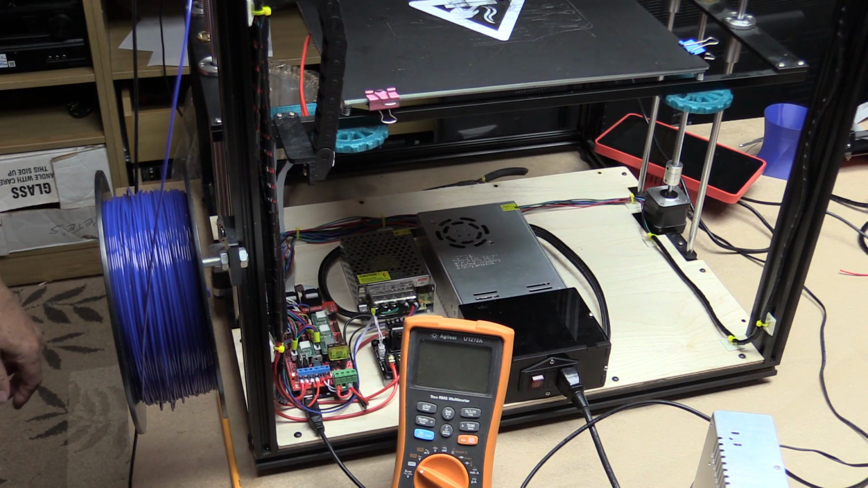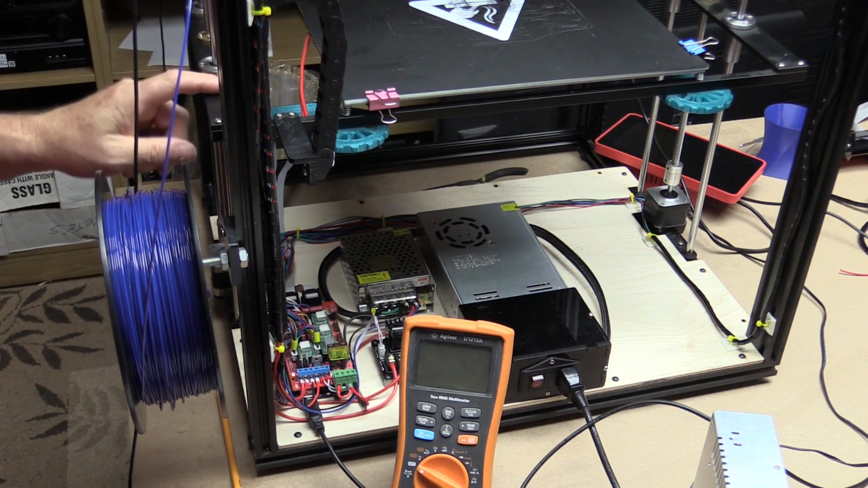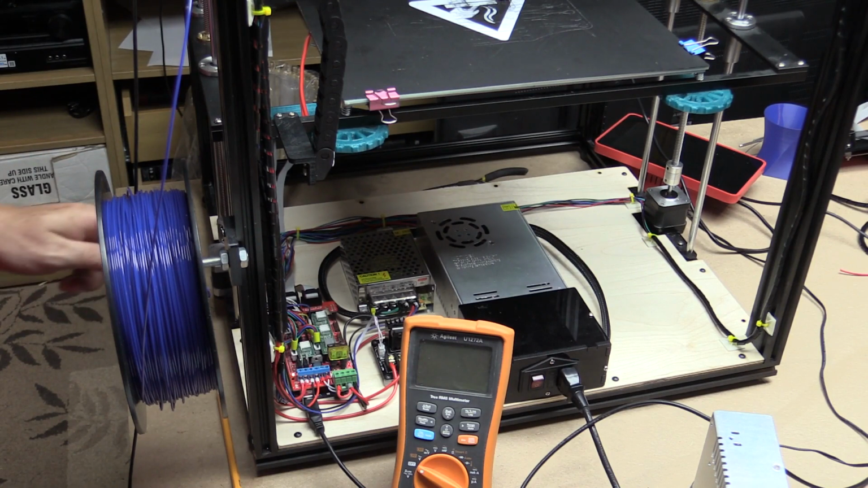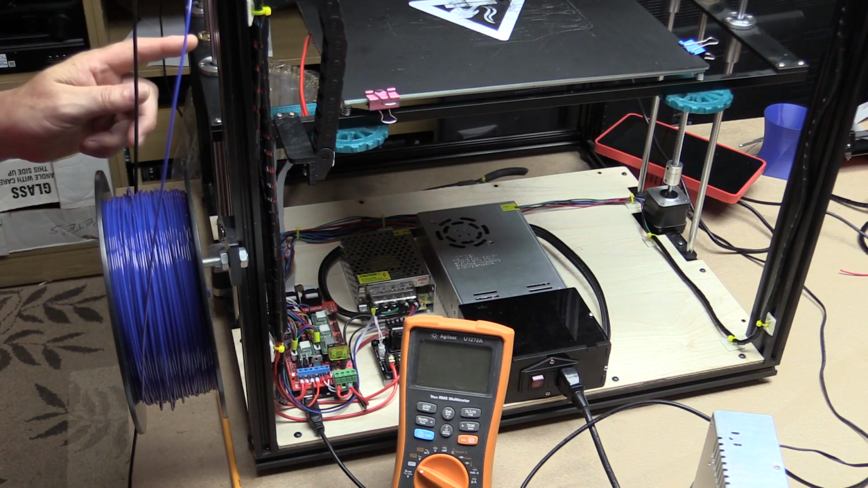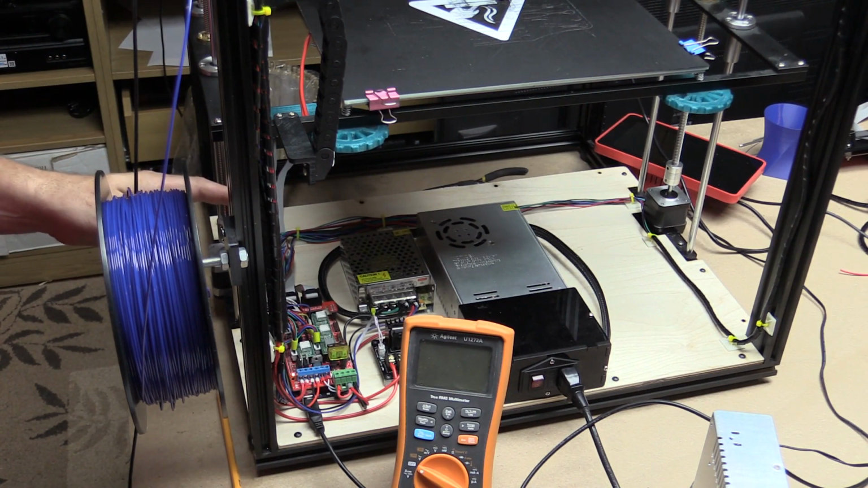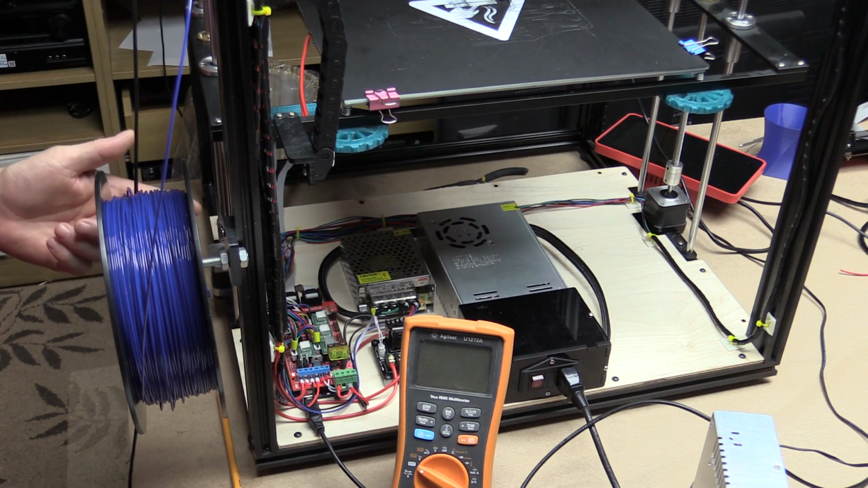In the video where we upgraded my Tronxy X5s to 24 volts, I talked about the fact that because of the resistance of the heat bed and the fact that the power supply is only rated at 15 amps, I had to turn down the voltage of the power supply to about 19 volts so that I wasn't trying to overdraw with the 15 amps, which, even at that, it was still drawing 15 amps.